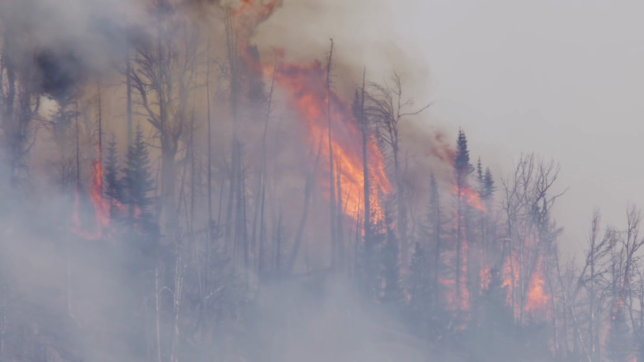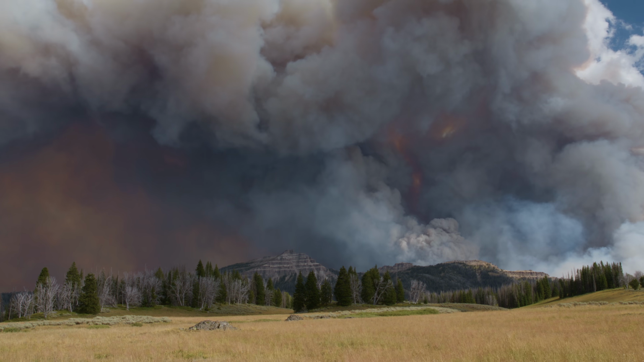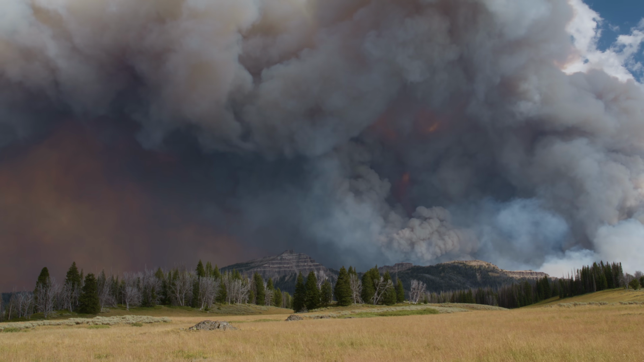This wildfire in 2024 burned through 90,000 acres before the winter weather knocked it out.